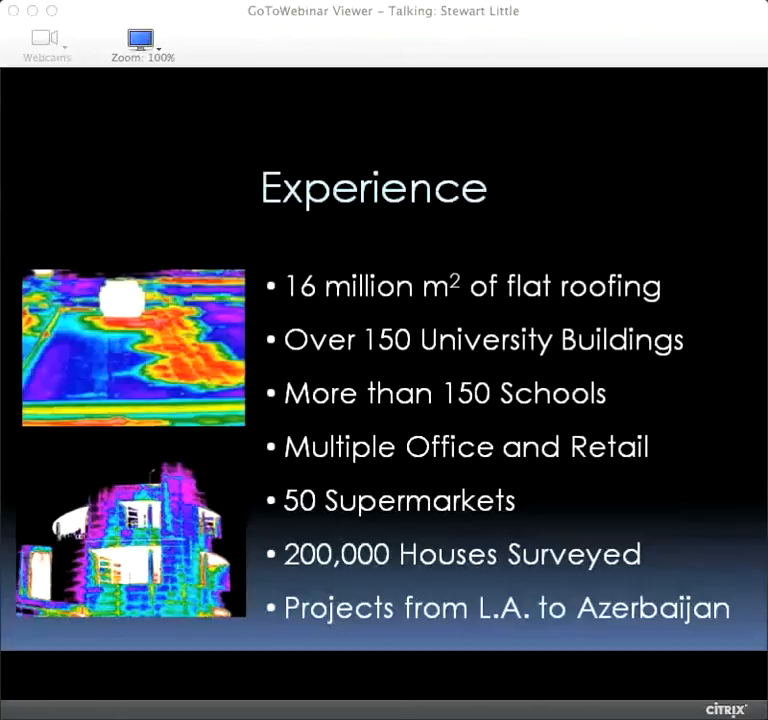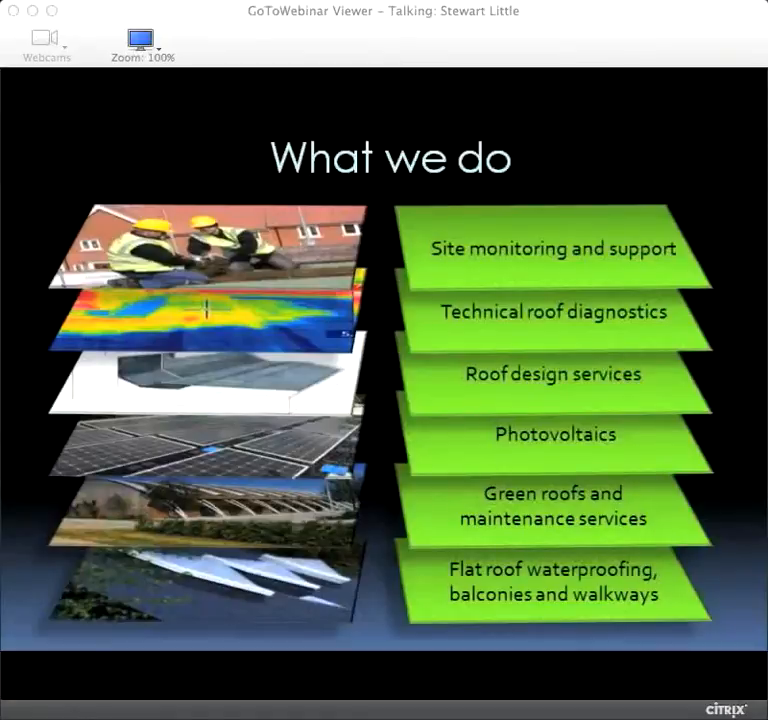Okay, chaps, I did promise this would be about a 45-minute presentation, so I'm going to skip our experience. Suffice to say that we have done probably about 20 million square meters of flat roofing now. We do domestic and we do commercial, but we tend to do an awful lot of commercial buildings these days. It's where we started the business, and I'll let John tell you about what he does beyond a little bit of roofing as well.